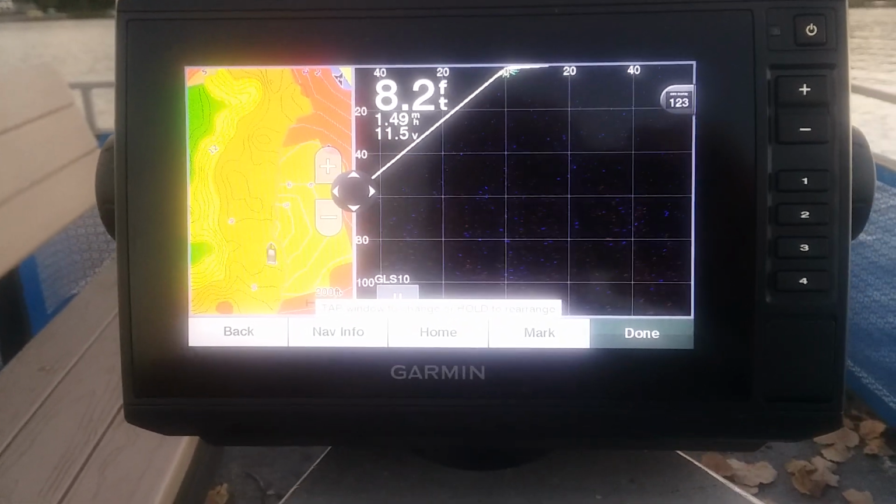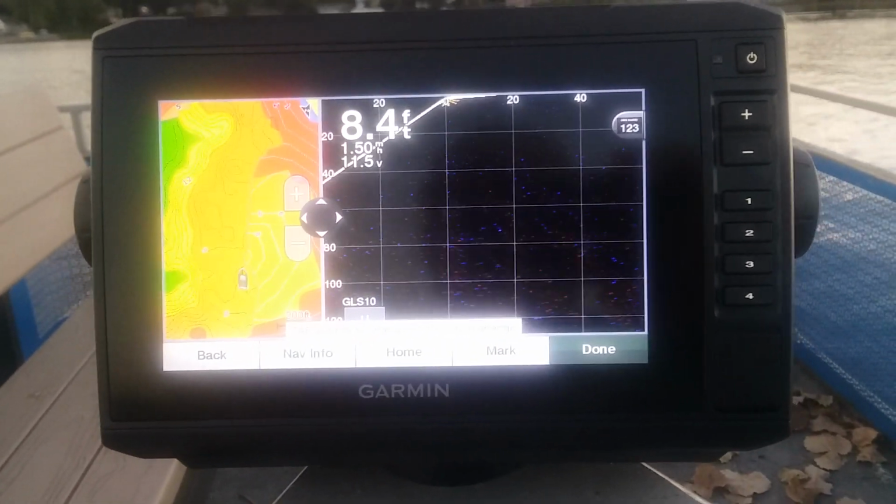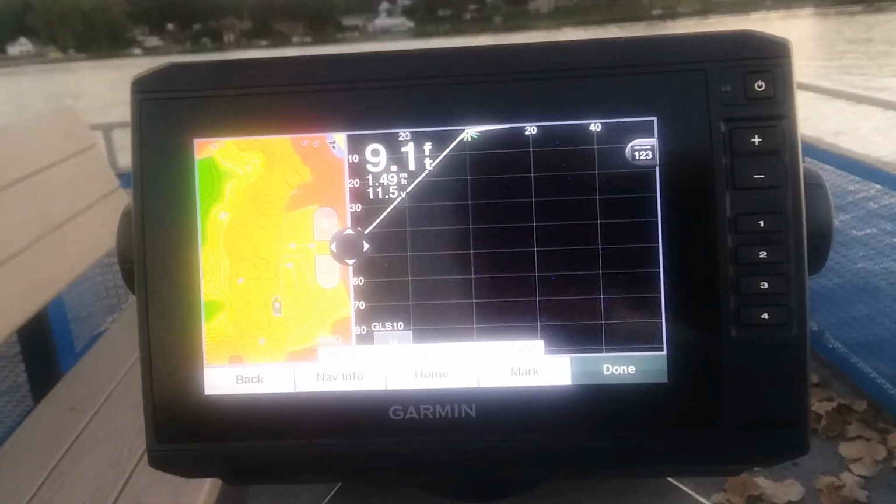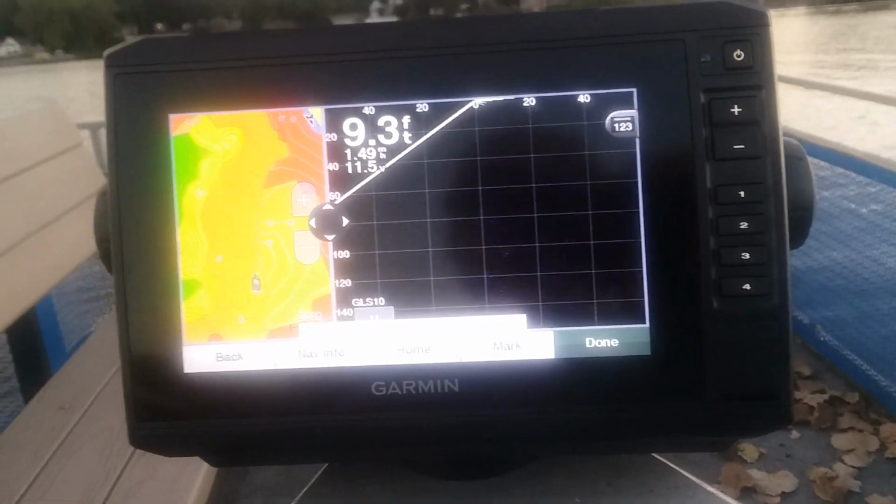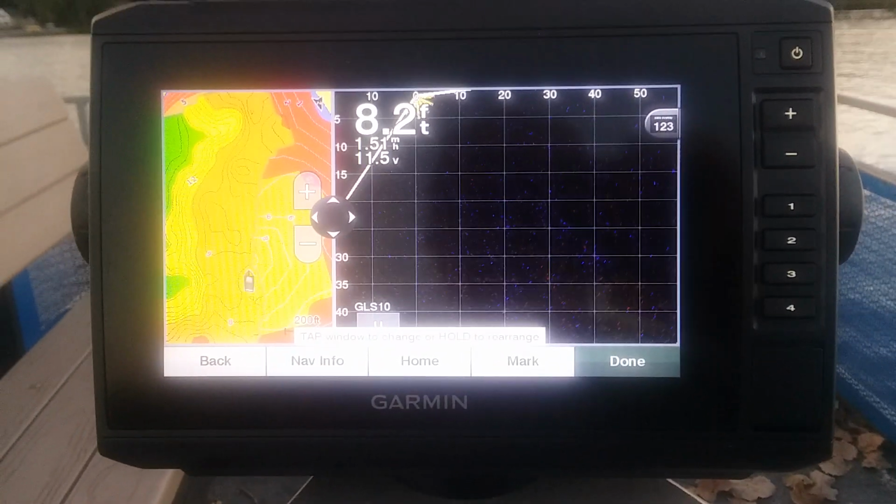Oh, and since I want to use this for ice fishing, then you got to convince her you need the $1,500 LiveScope, because Panoptix is where it's at. You got to have Panoptix so you can see the fish off to the side.